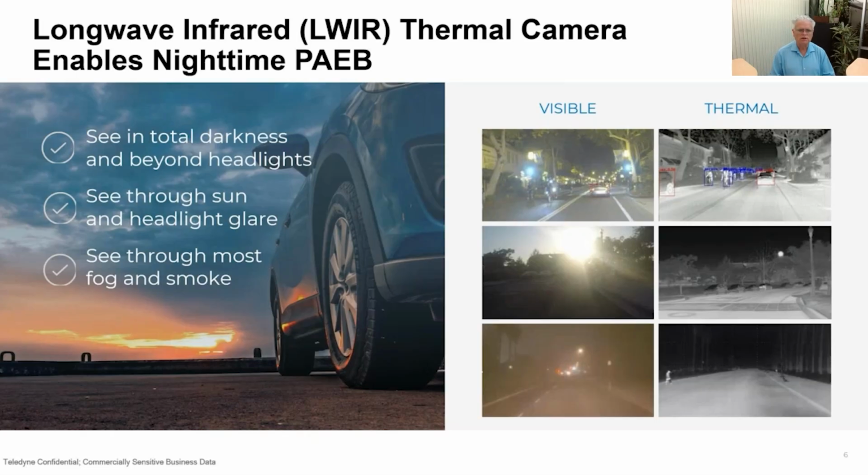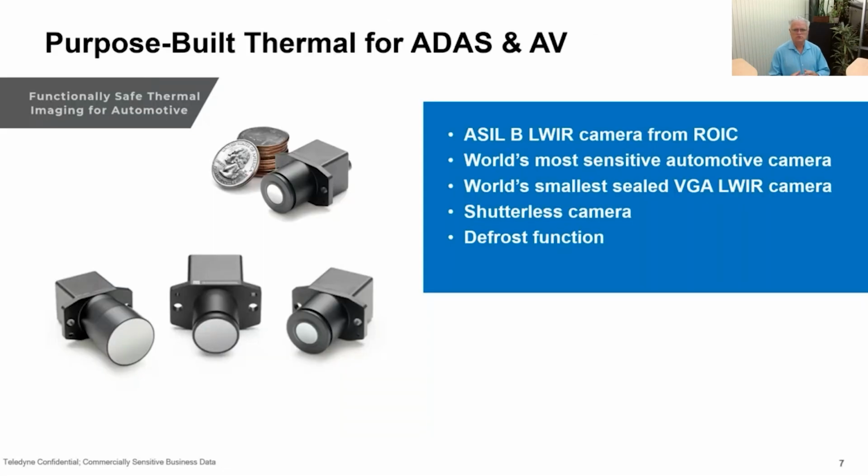So essentially, a thermal camera gives you greatly improved situational awareness for the vehicle. It complements some of the things our eyes or a visible camera would do. And I think you get the idea of how it can be used to make a vehicle safer. So along these lines, to address this opportunity at Teledyne FLIR, we've been shipping thermal cameras into automotive applications for the better part of 2 decades.